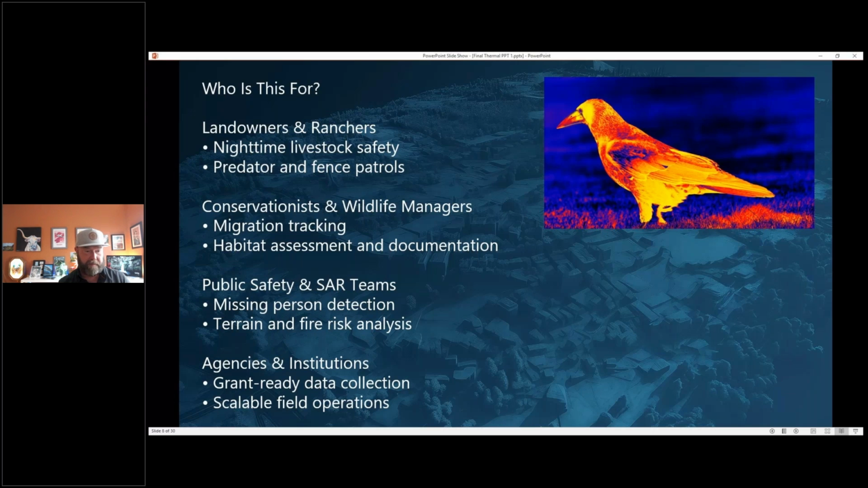I saw a really neat video of a fire department using thermal after the fire's kind of put out. They can actually fly over the building and see if there are hot spots. So that's a safety thing too, so they're not going up on the roof of somewhere. You can see those hot spots, not through the roof, but on the roof. And then, agencies and institutions.